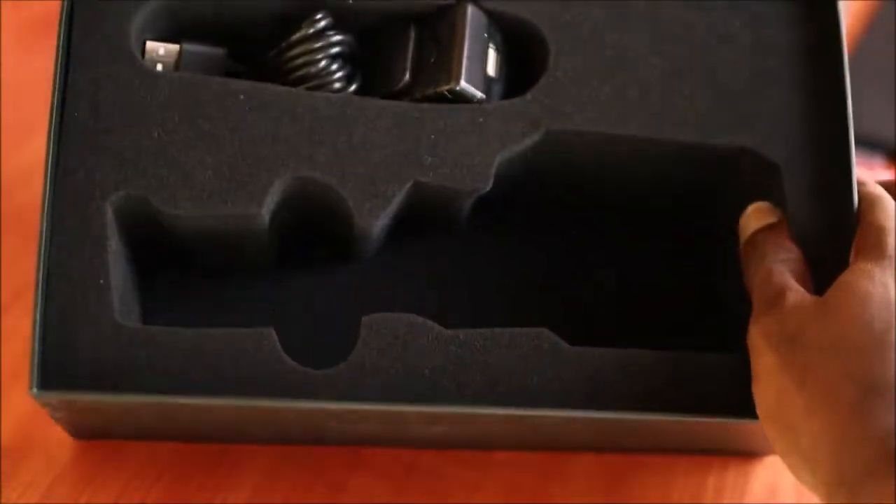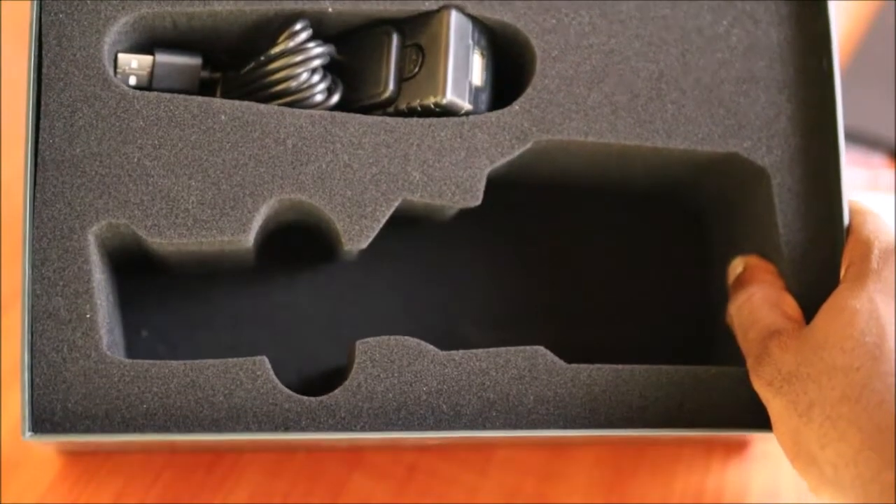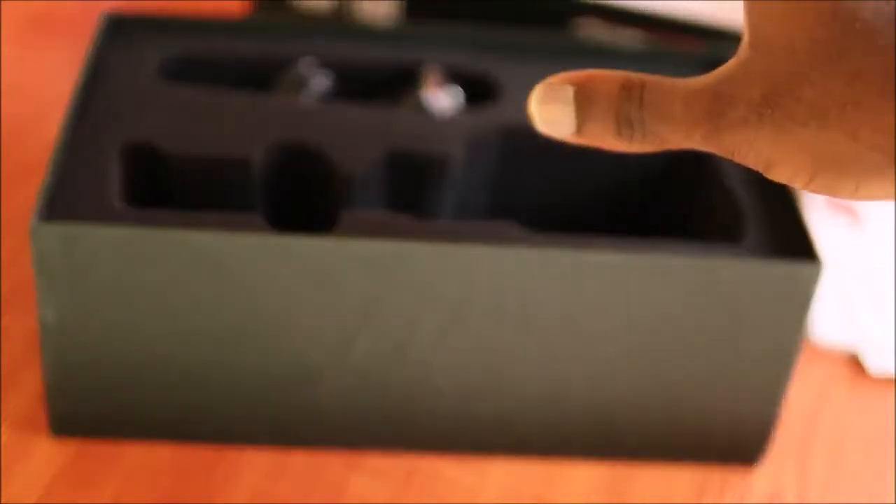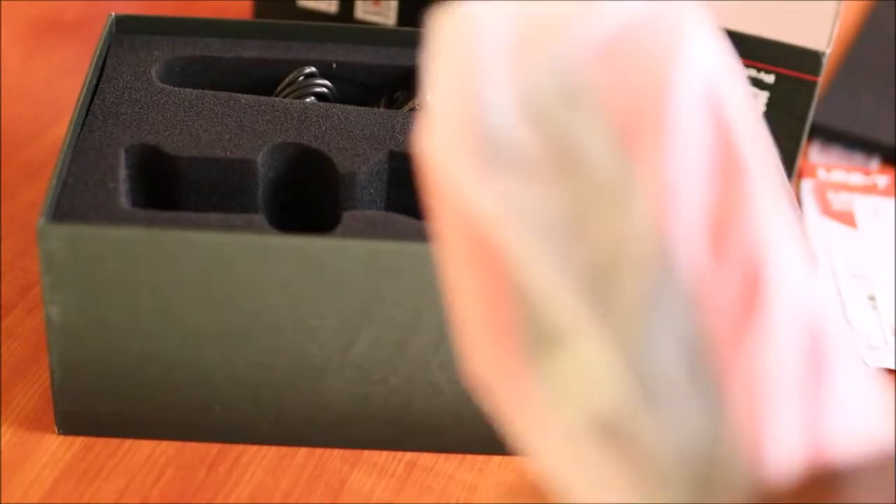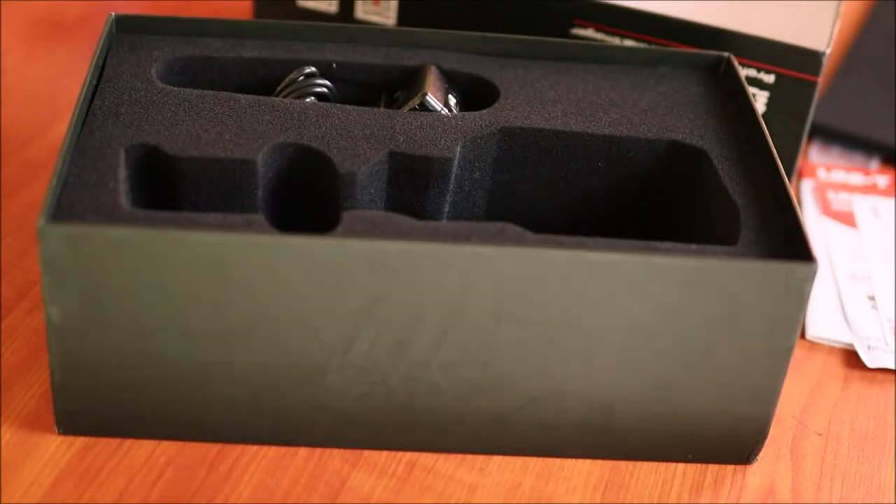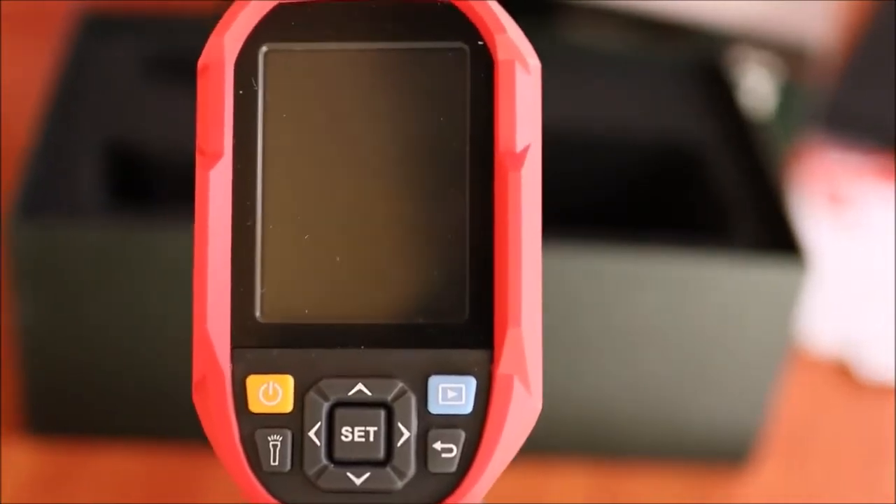Just looking at this box, it's quite protective in terms of the foam that surrounds the item. You know that your item will get delivered successfully and in one piece. It's covered with this bag. So guys, this is it. So guys, this is the thermal cam.